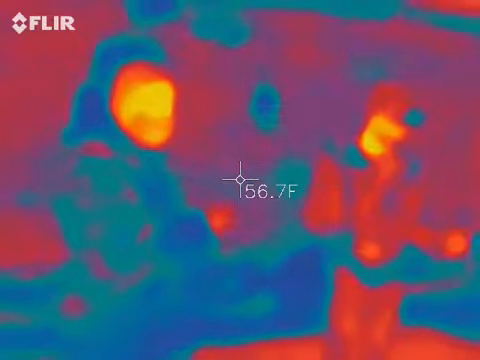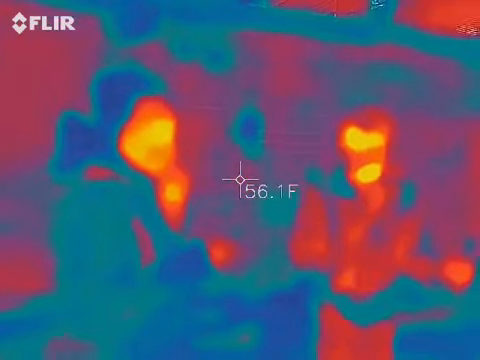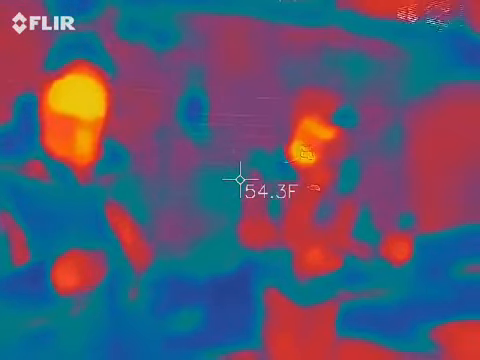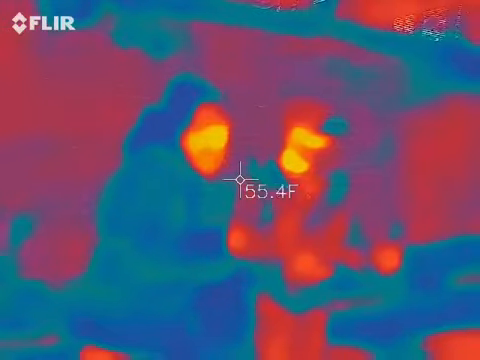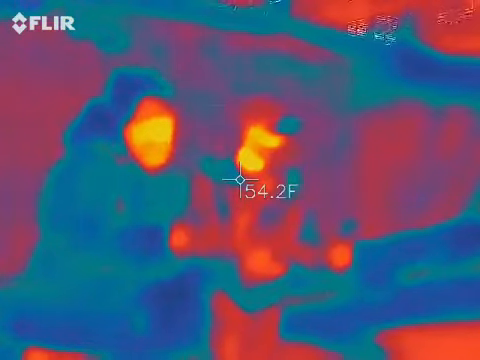The temperature's dropping. We're down to 49.9. Oh wow. I usually get excited about 5 degrees. So when it drops like 5 degrees. I'm holding it perfectly still. What were you gonna say?